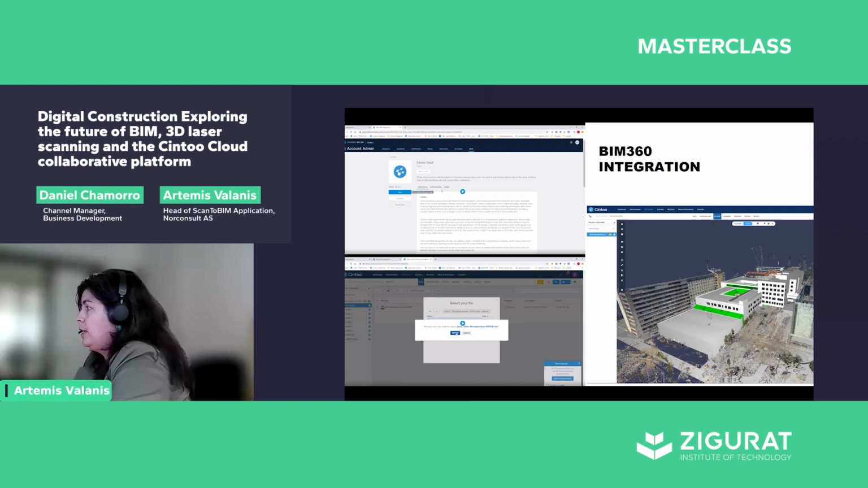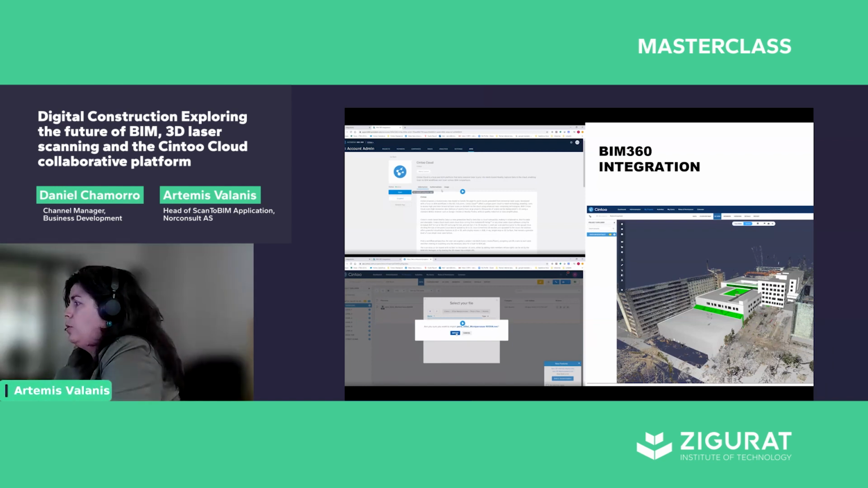So in this regard, Cintoo is providing this functionality and the direct access with the BIM 360 with the possibility for import of models directly into the project area. It's a very nice feature that we find this helping a lot for more projects.